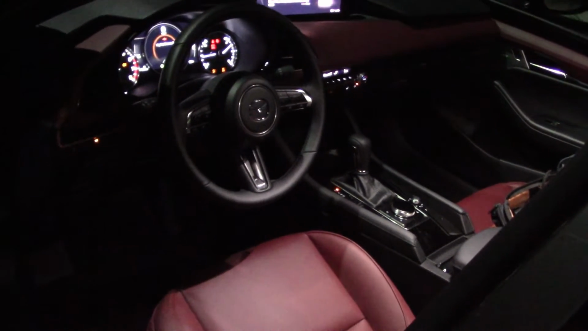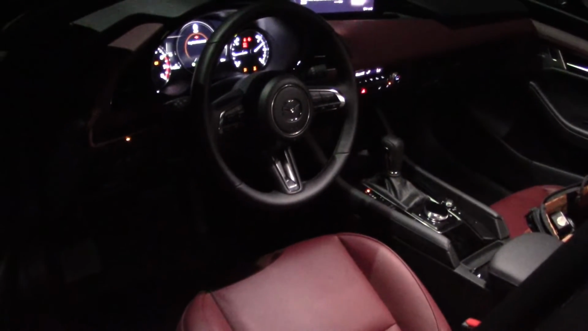And the interior lights do a great job of lighting everything up inside the cabin. Even in the rear, but we'll be stepping in there a little bit later.